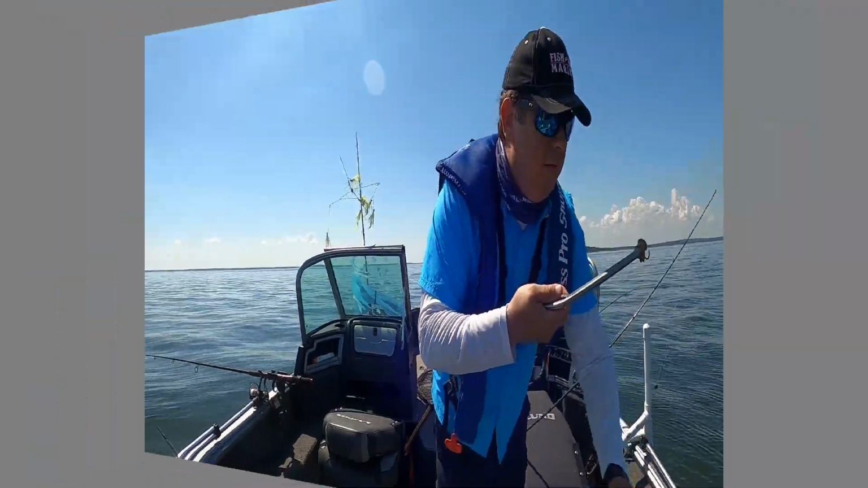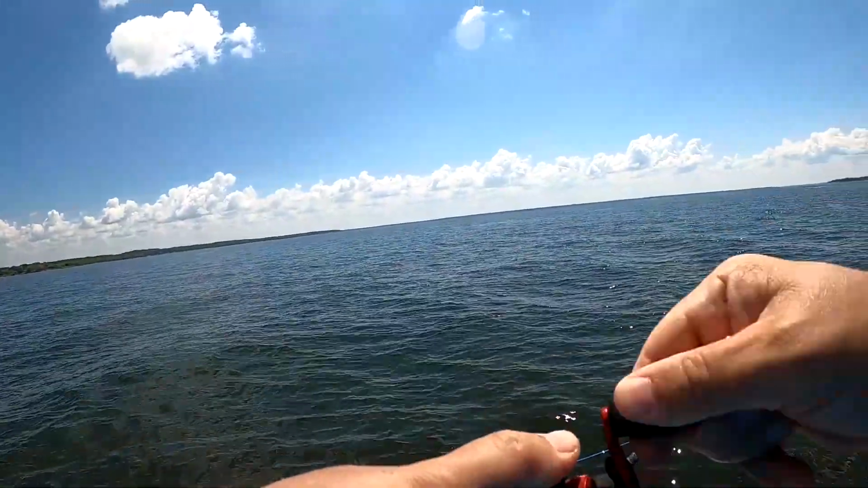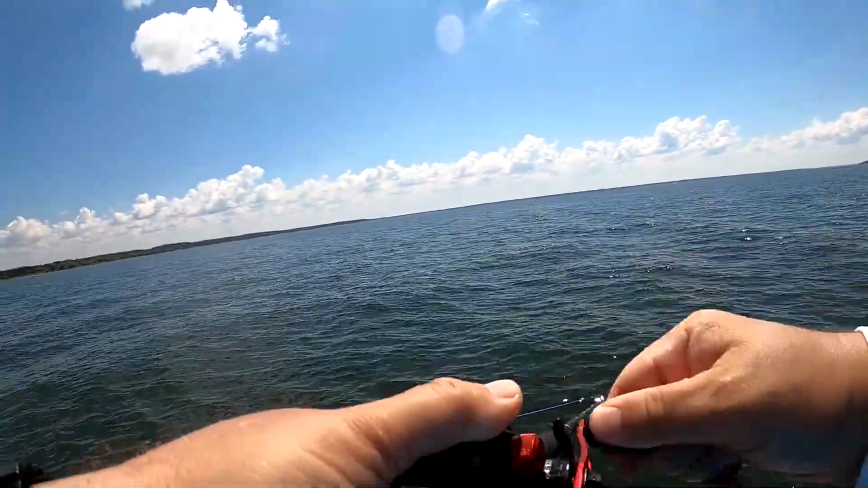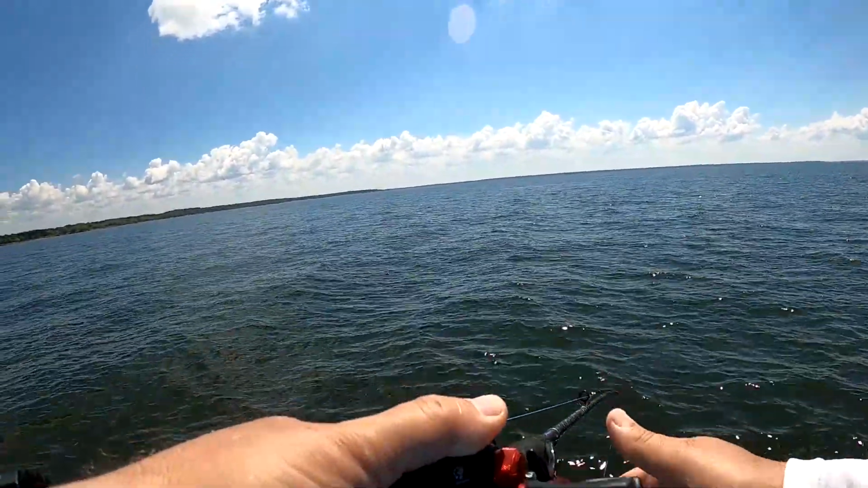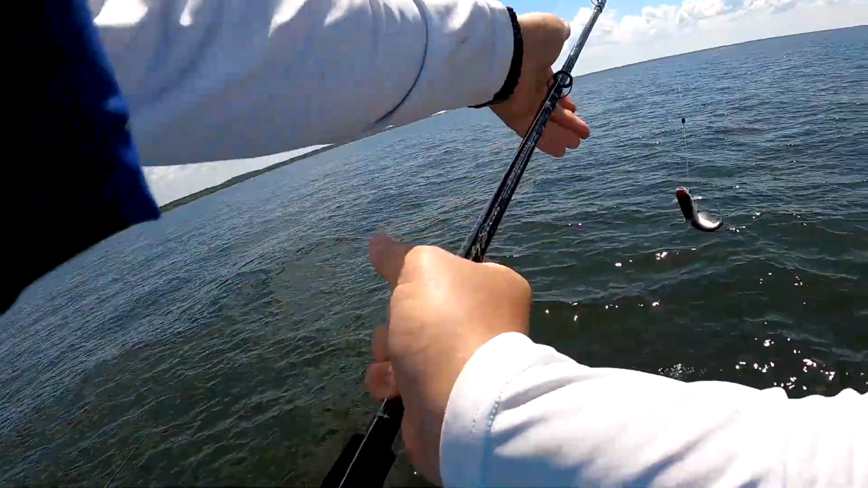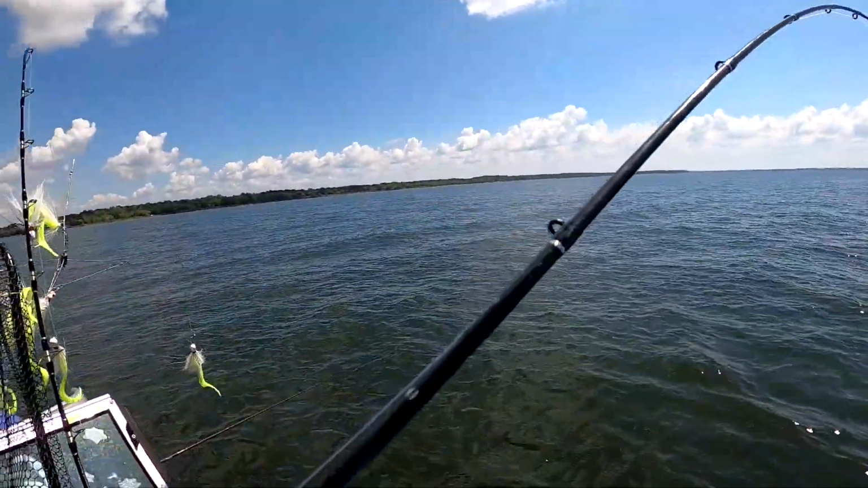There we go. So I put this one down with a shad on it, and looks like I got a decent catfish on. Nice little blue cat. Like I said, they do come into the Thumpers.